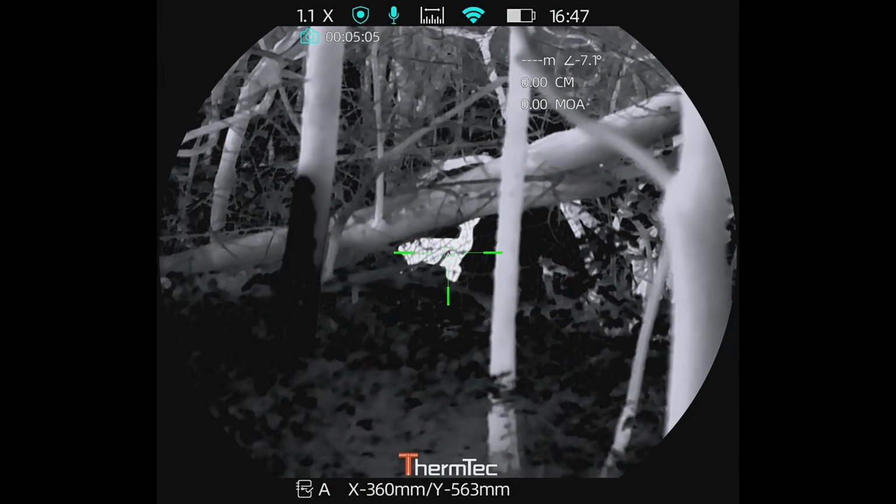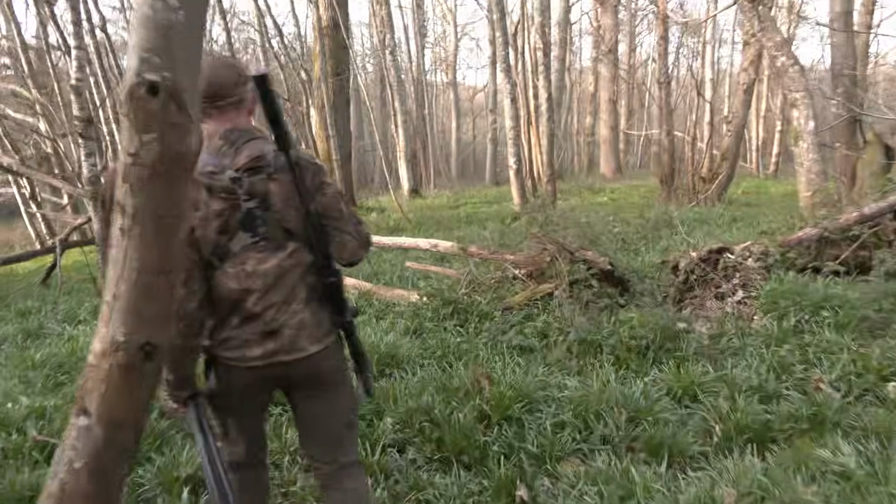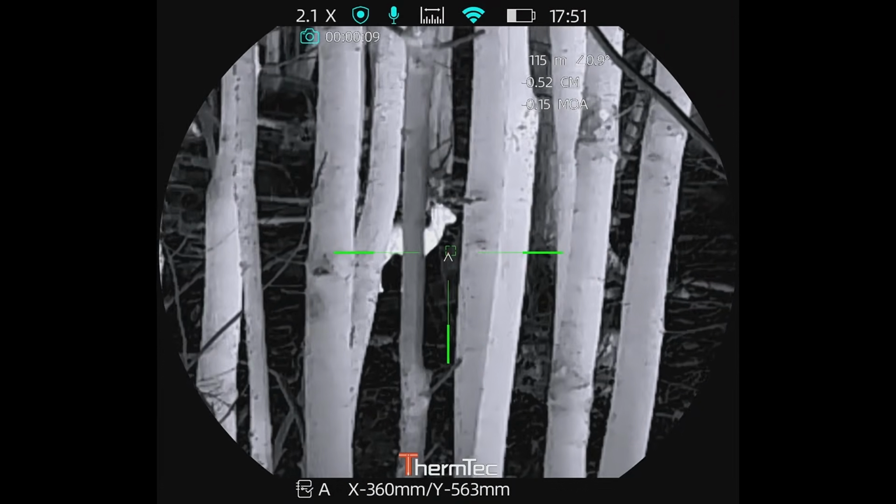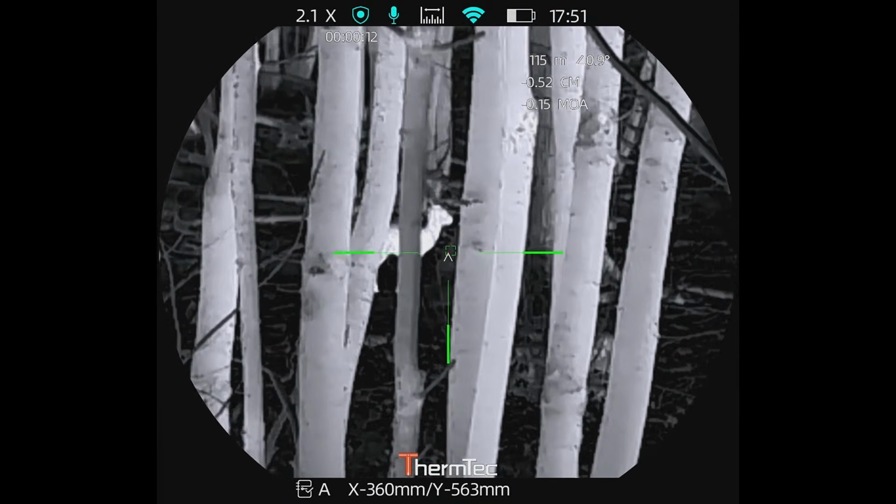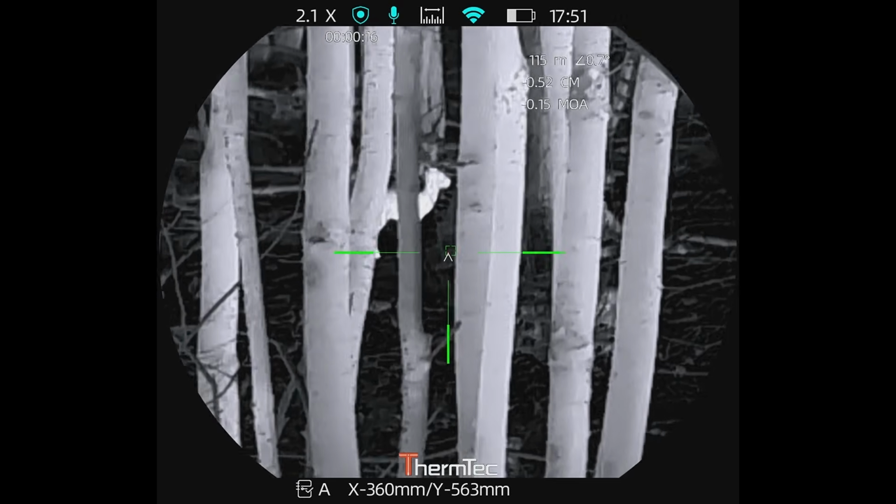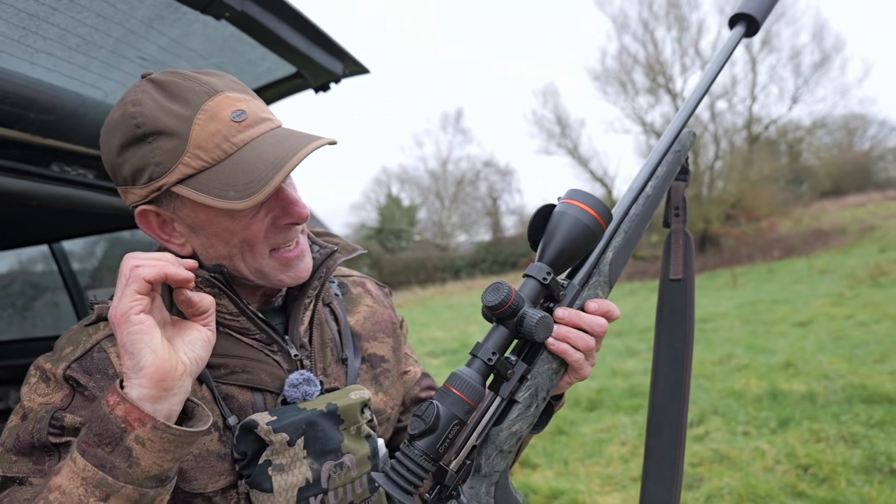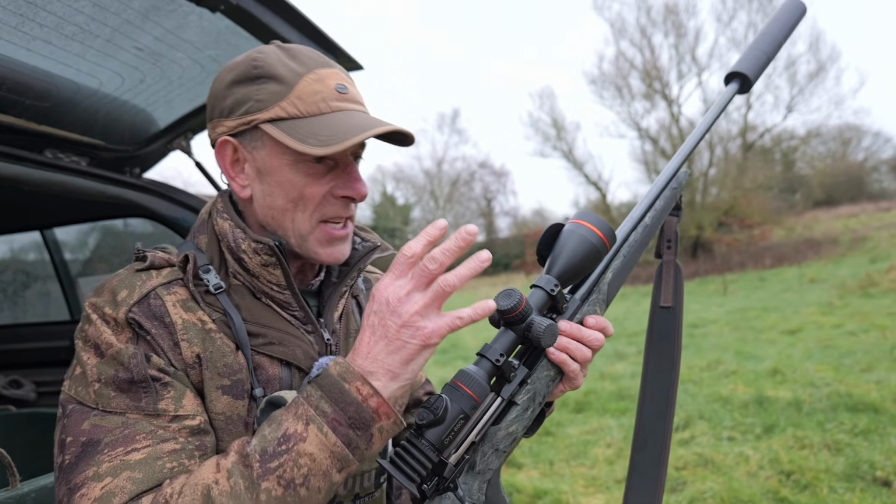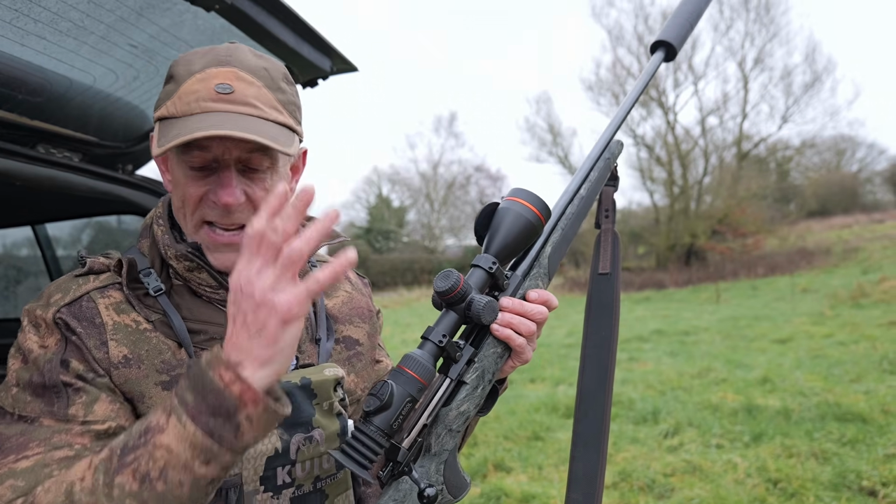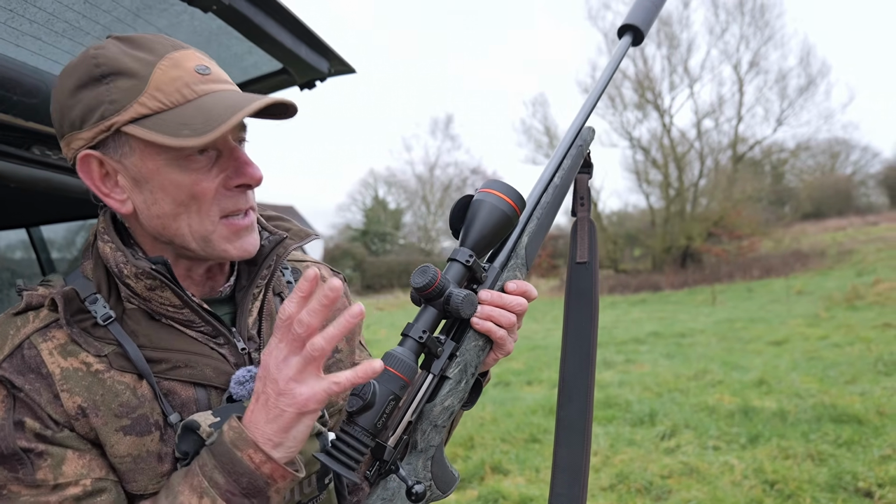Because the fallow buck was so close, we weren't able to see Thermtec's auto sight system in action. It's a clever way of being able to track your deer, especially in the dark. One of the features I like about it is called the TAS, the Thermtec Auto Sight System. So basically, if you are shooting a deer and you're on 10 or 12 power, and you take the shot, it automatically drops down to the base magnification, which is really quite useful,